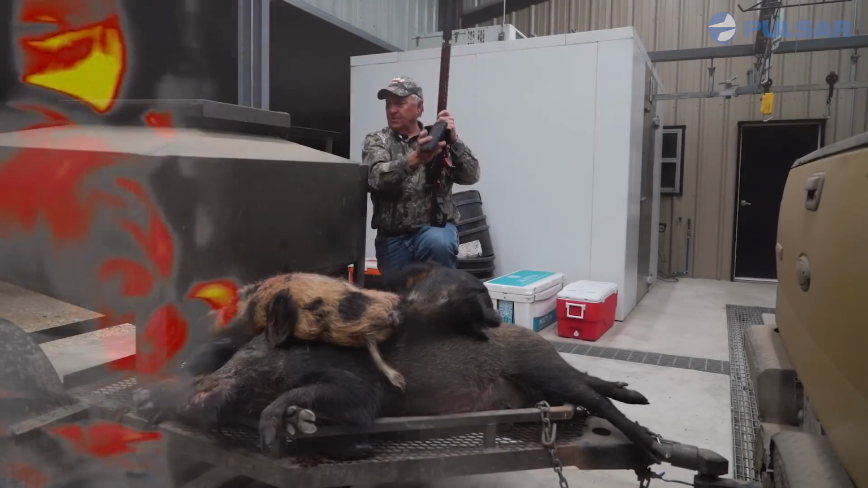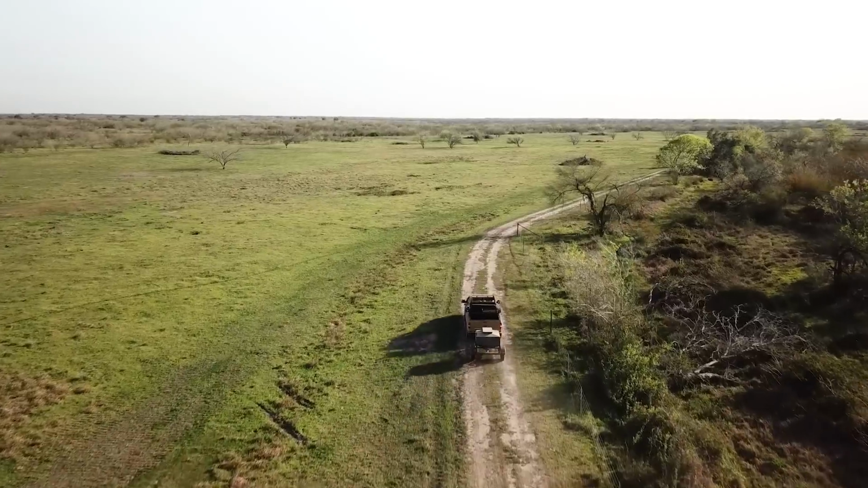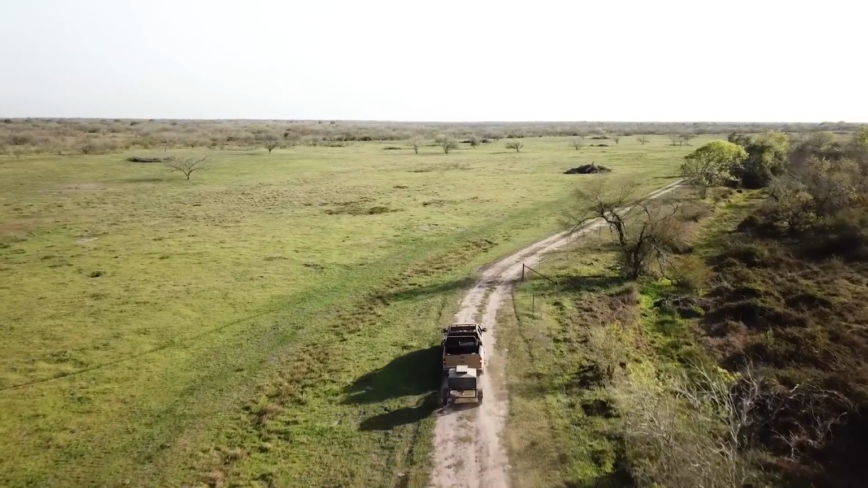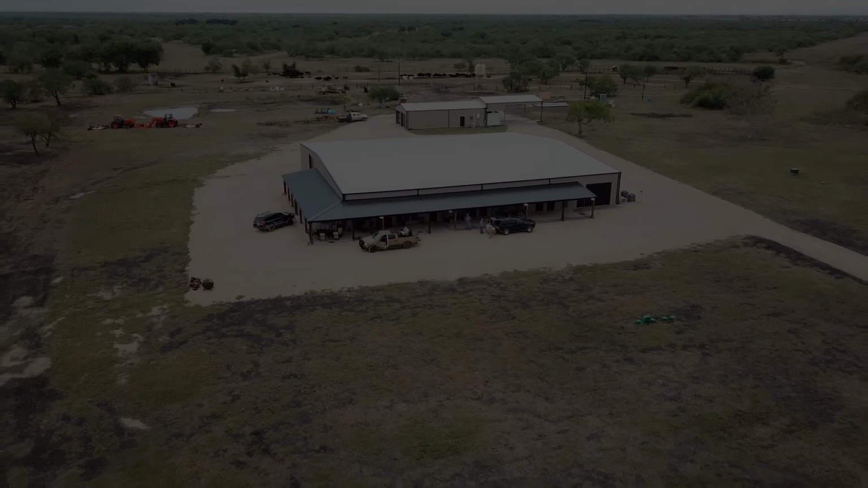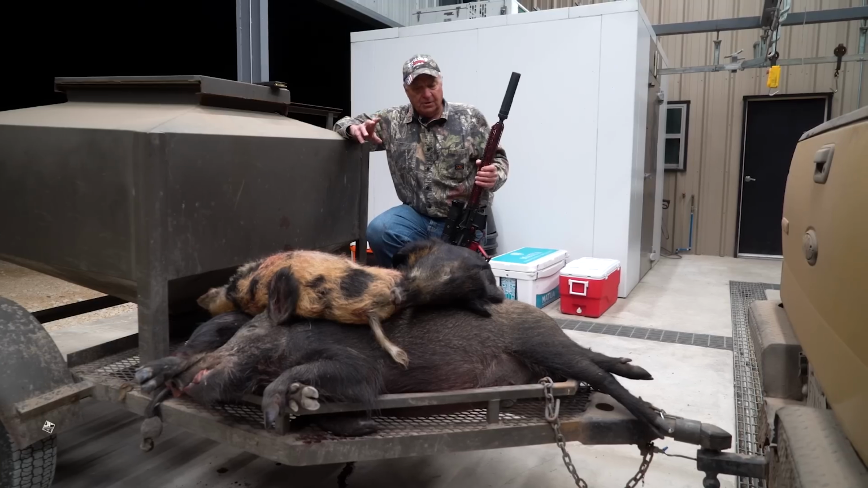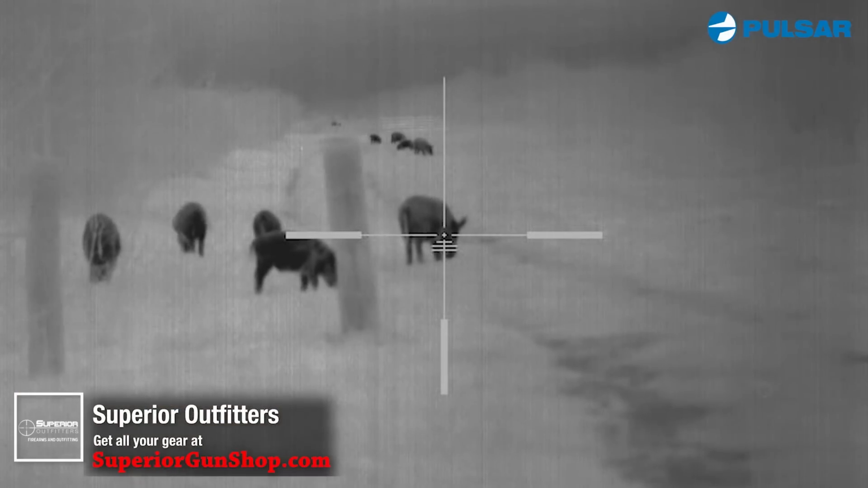Okay, well, that does it. We had a pretty good time down here. I have not spent a lot of time hunting in this coastal region of Texas, just outside of McFadden, and as you can see, it is covered up with feral hogs. The landowners really like people coming down that they trust to kill hogs.